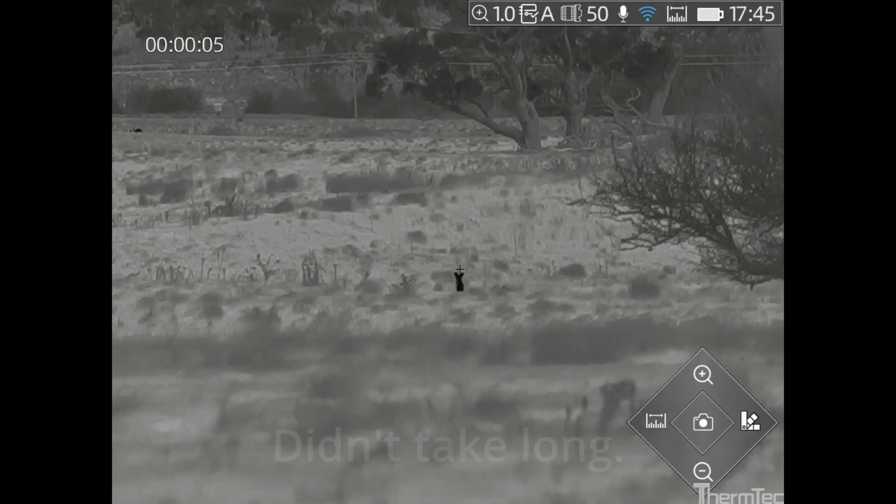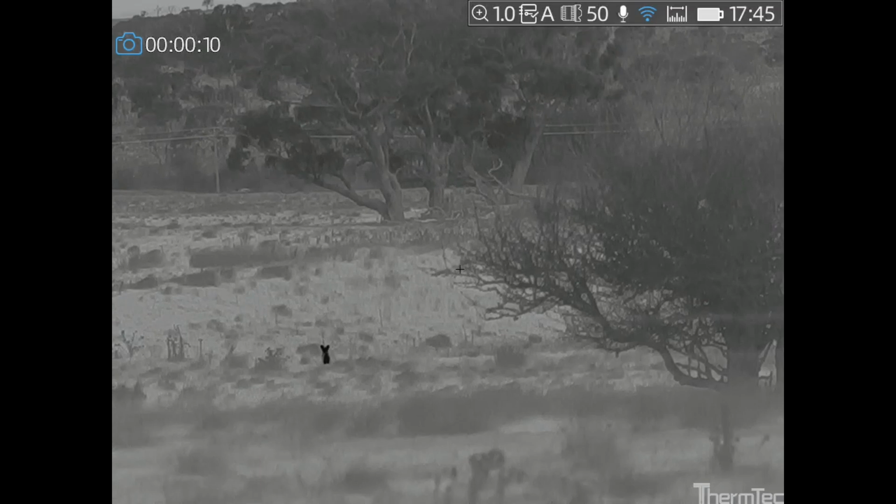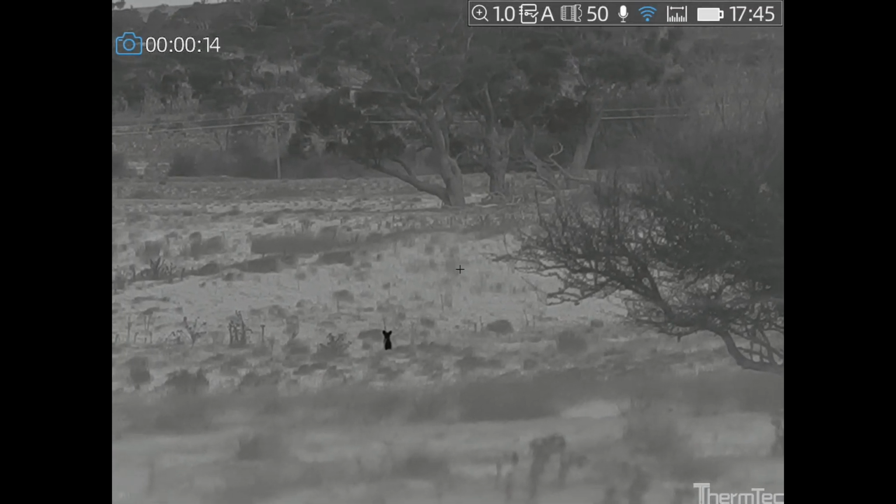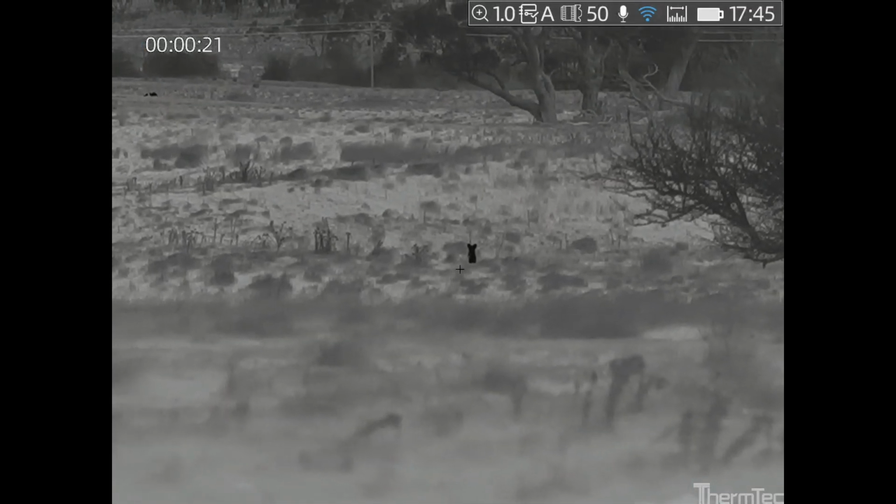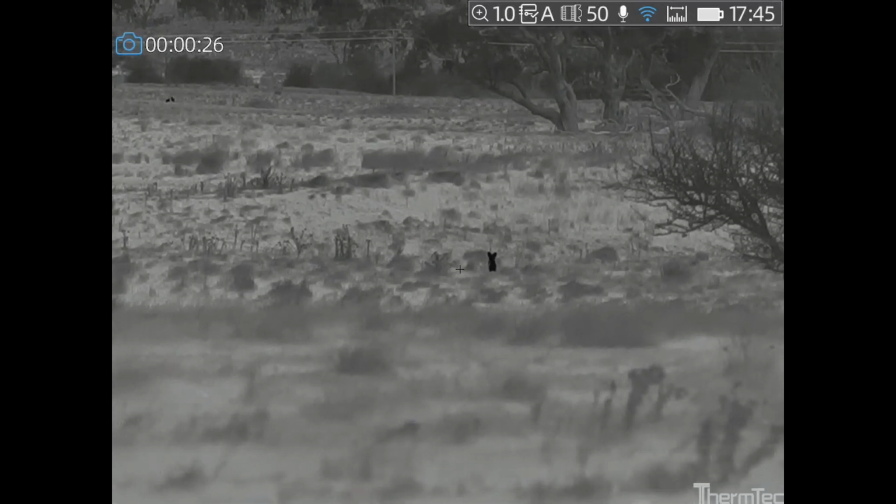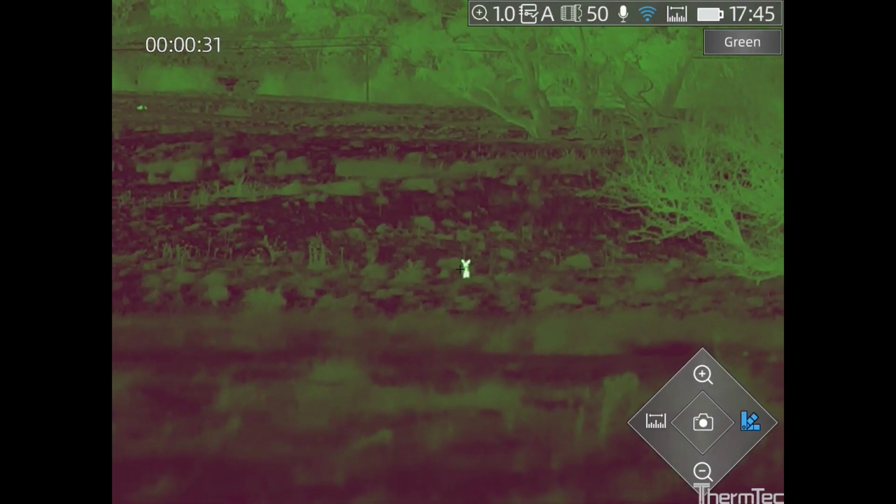Well, that's awkward. He was sitting down there. I wasn't quite sure what he was. He was lying down between a couple of kangaroos. Fox screamer. That's brought him into here. Look at him.